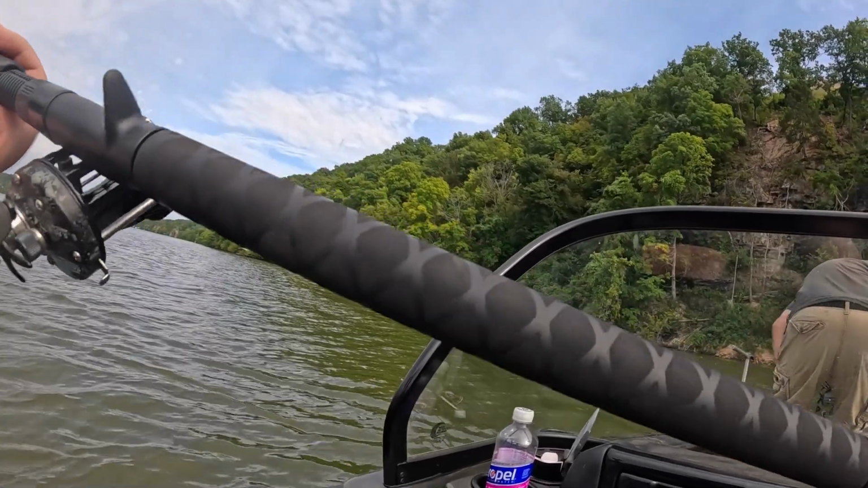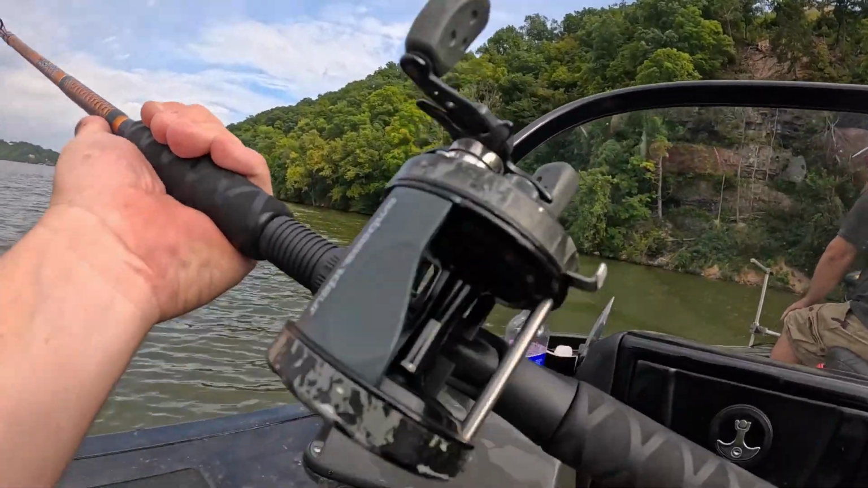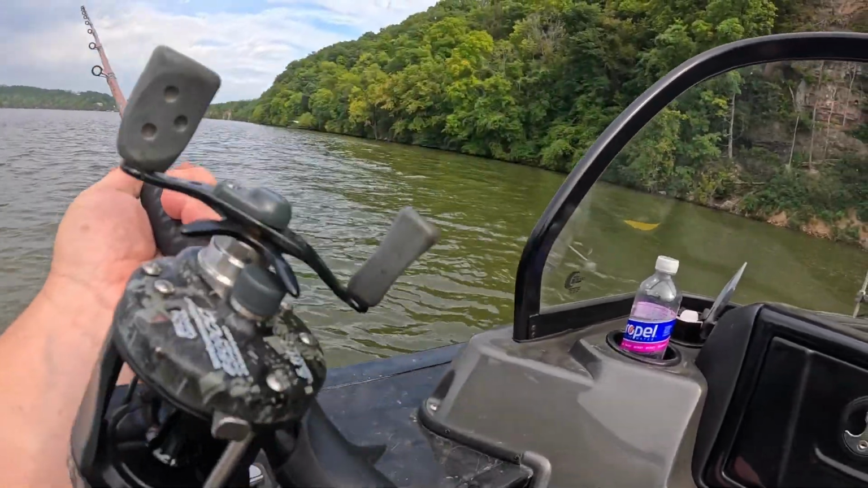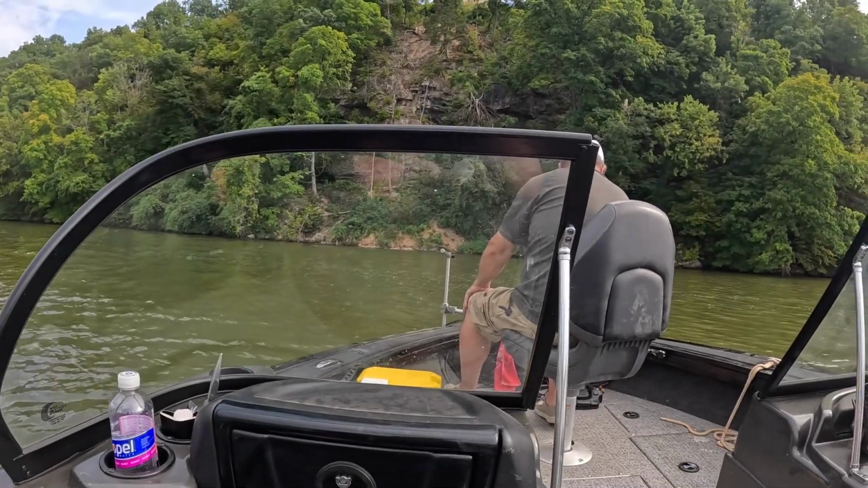And there's a couple more up there. I may end up grabbing those two just to have them. But yeah, we'll see how this thing performs. I got to put new line on this because there's none on here. So I'm going to get this rigged up while he gets us set up for crappie fishing real quick.